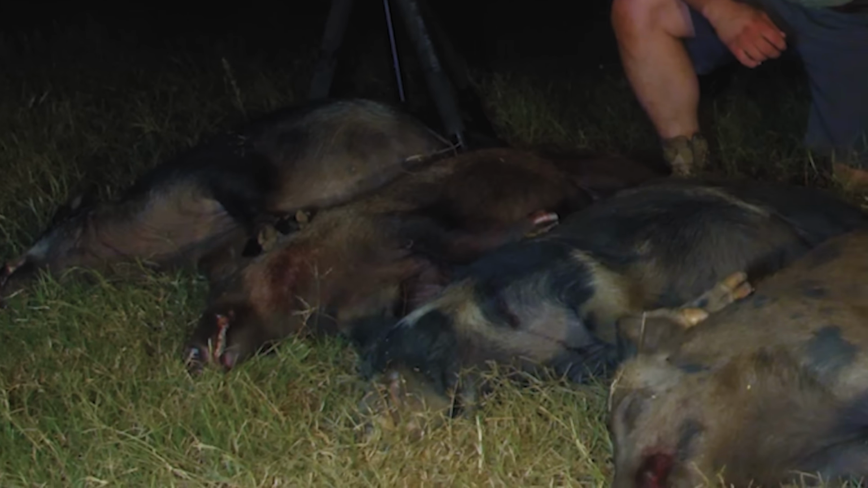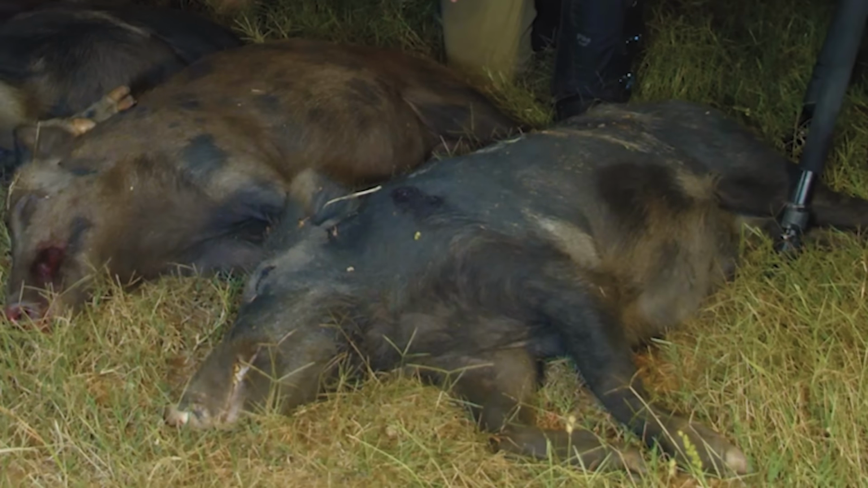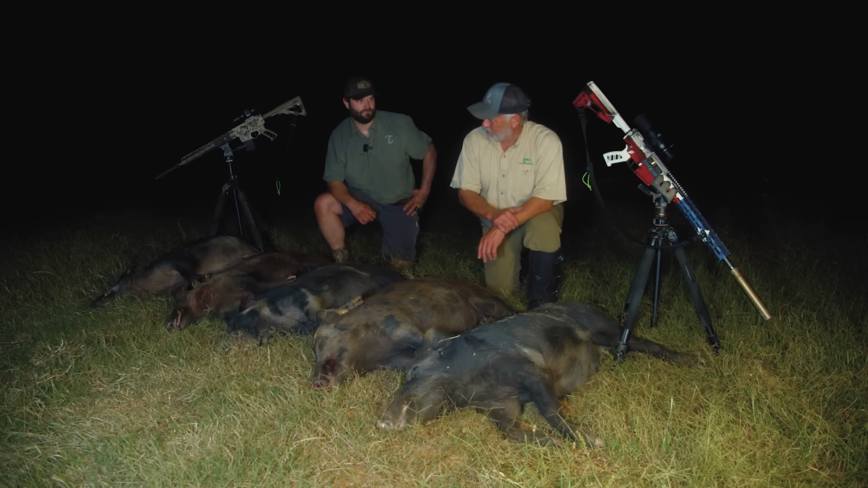So we rounded these guys up, stacked them up, and want to show you what we got done, and it turned out to be a pretty good night. Yeah, real good night for everybody but the hogs.